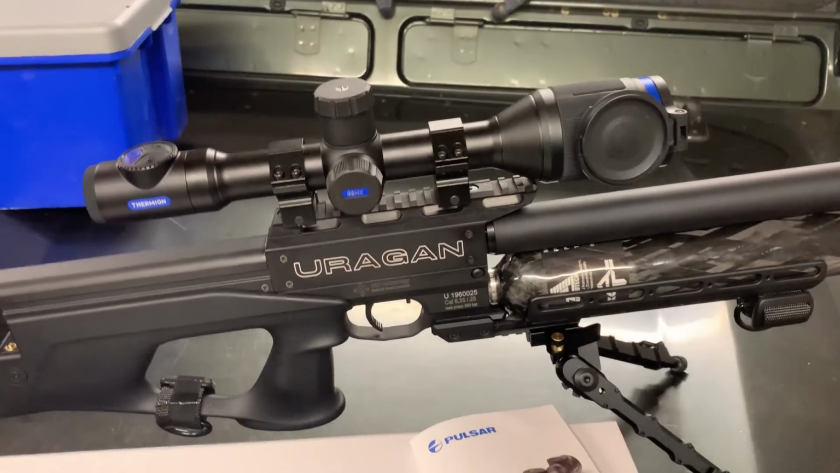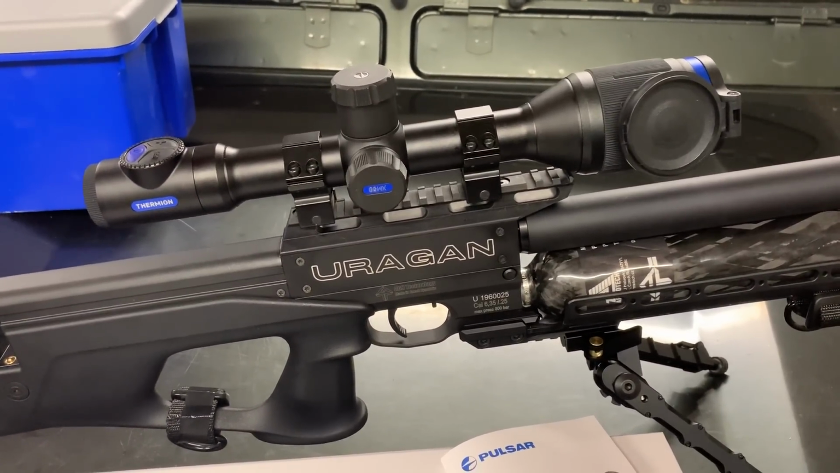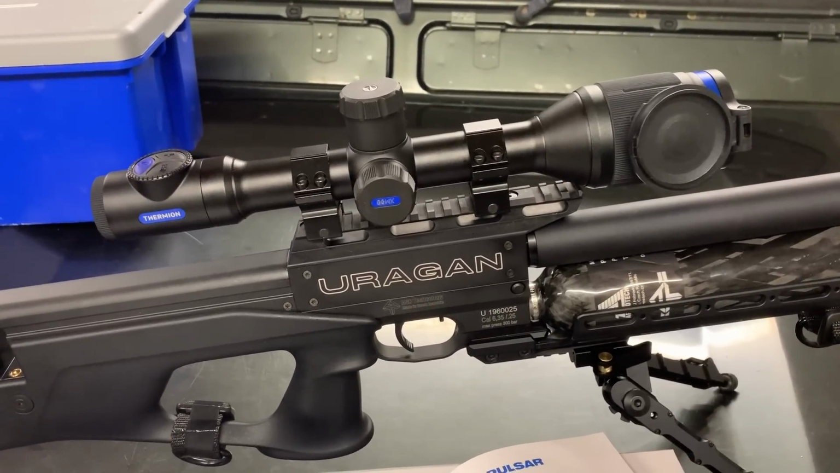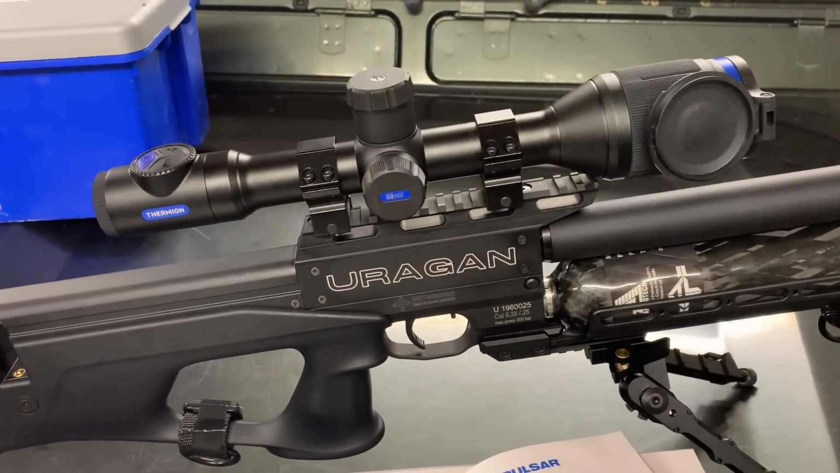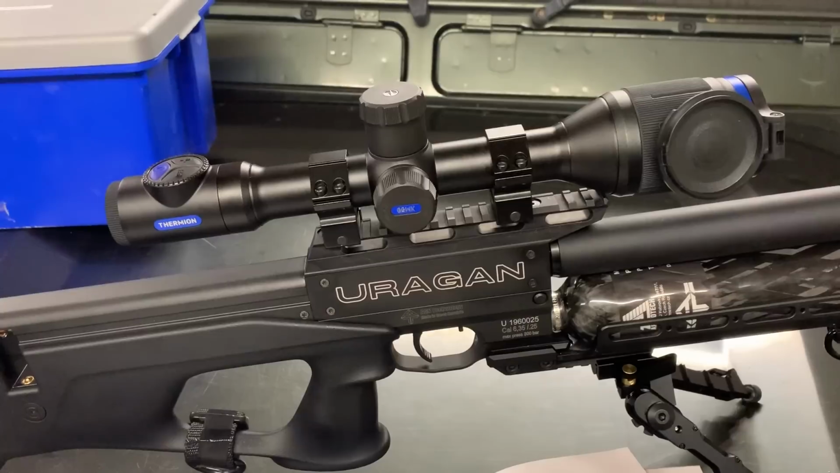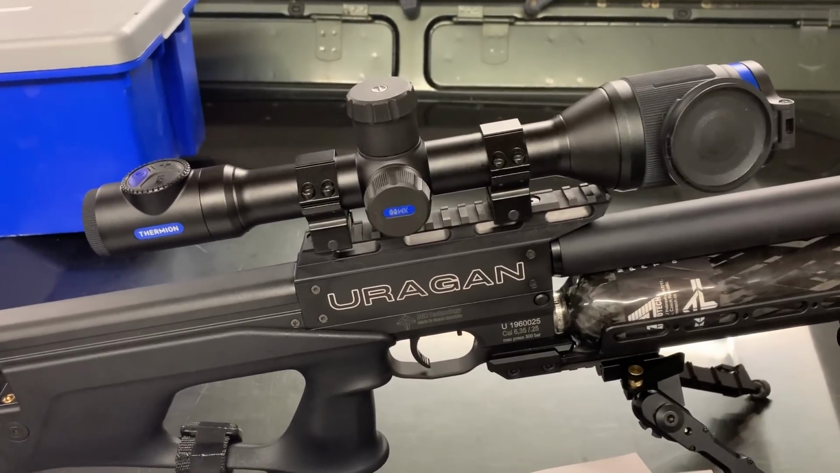This is a quick, rough and ready review of the Thermion XM50, the new thermal rifle scope from Pulsar, fitted with a 12 micron sensor, 320 resolution, 5.5 mag and a 2300 meter detection range.